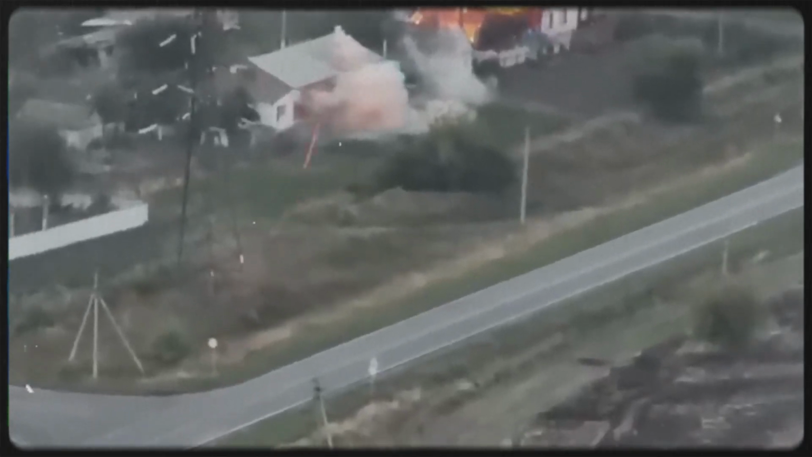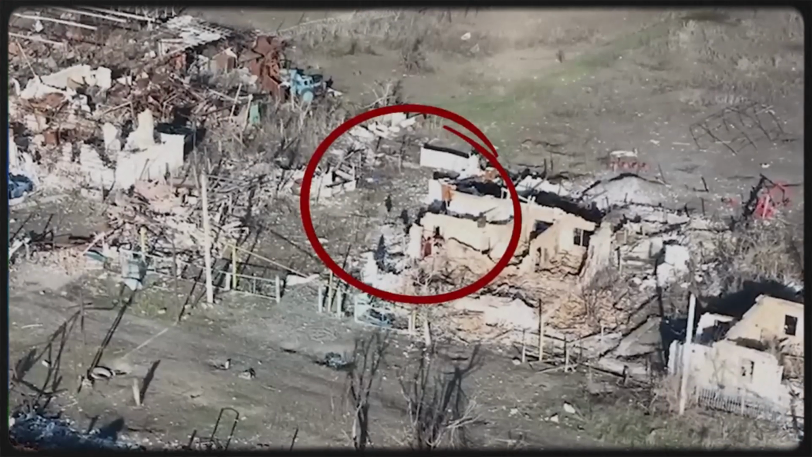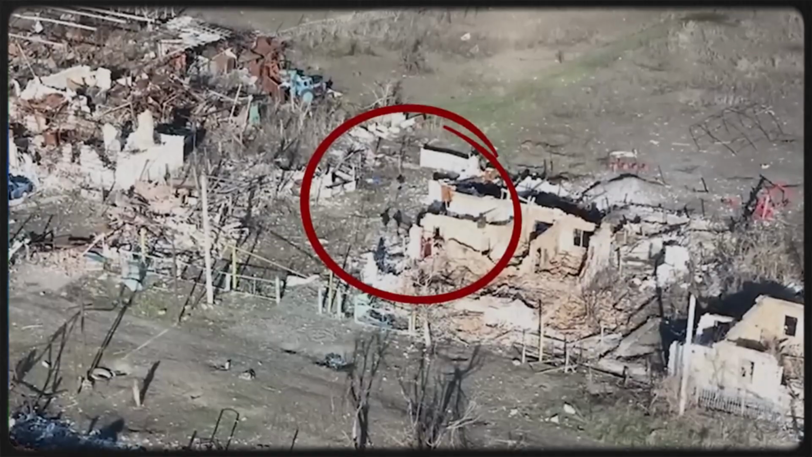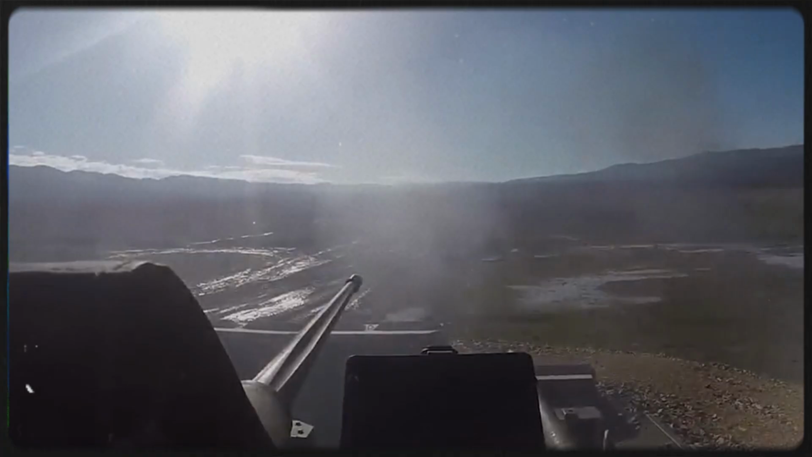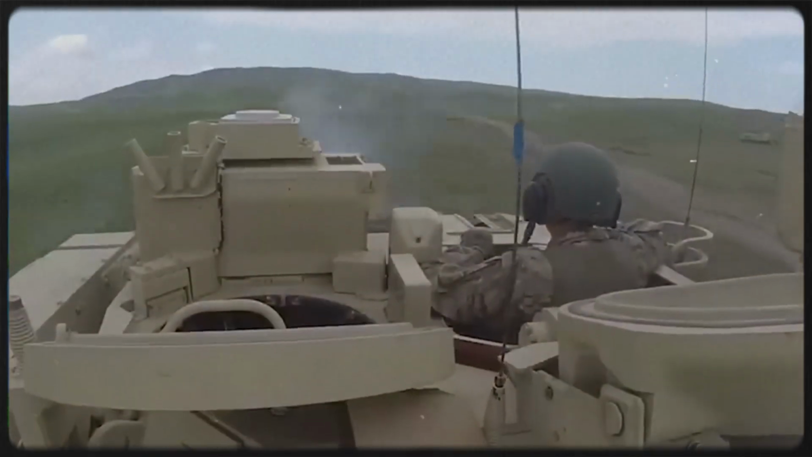These systems can use fiber-optic lines reaching roughly 10 to 20 kilometers, allowing the drone to maintain a stable image without relying on standard radio control. For a pilot, this means the picture can remain clear until the final seconds before impact.